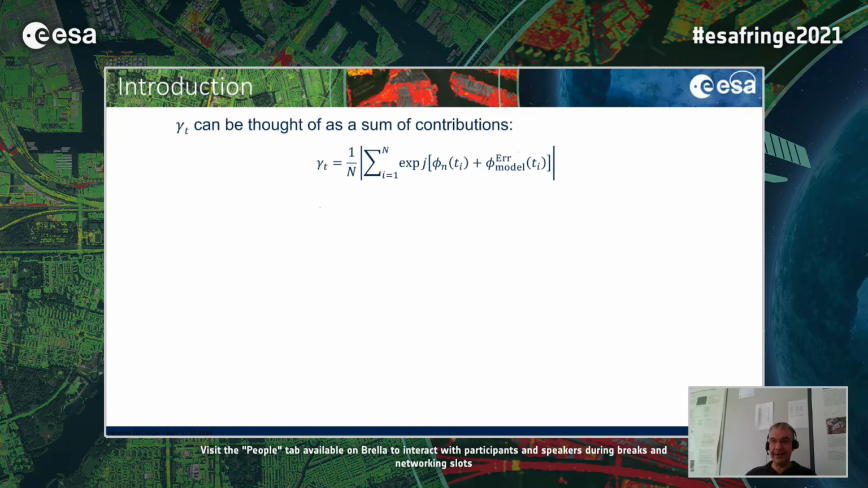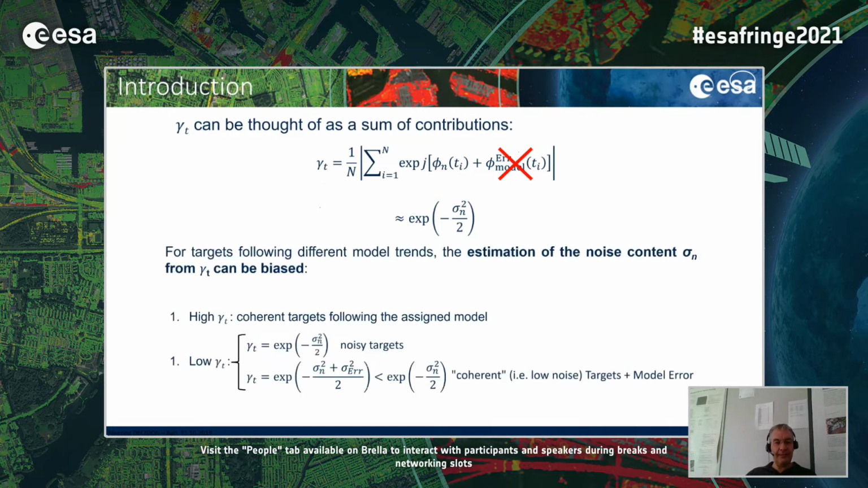And of course, we are neglecting here other processing errors which can also be present. So if and only if this systematic bias can be considered negligible, then the coherence is a good estimator of the phase noise. Otherwise, this estimator is biased.